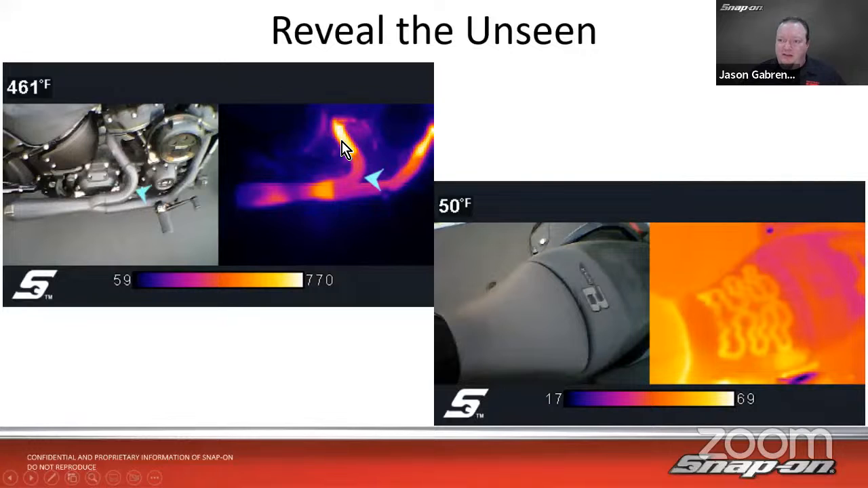So you can see it's about 770 degrees, and down here, that's on the cooler side. I'd say down this way a little more, maybe 200 degrees, 100-something degrees, something in that range. So it's considerably cooler than it is coming out of the engine. You can see we've got the hot spots and the cooler spots, the difference there.